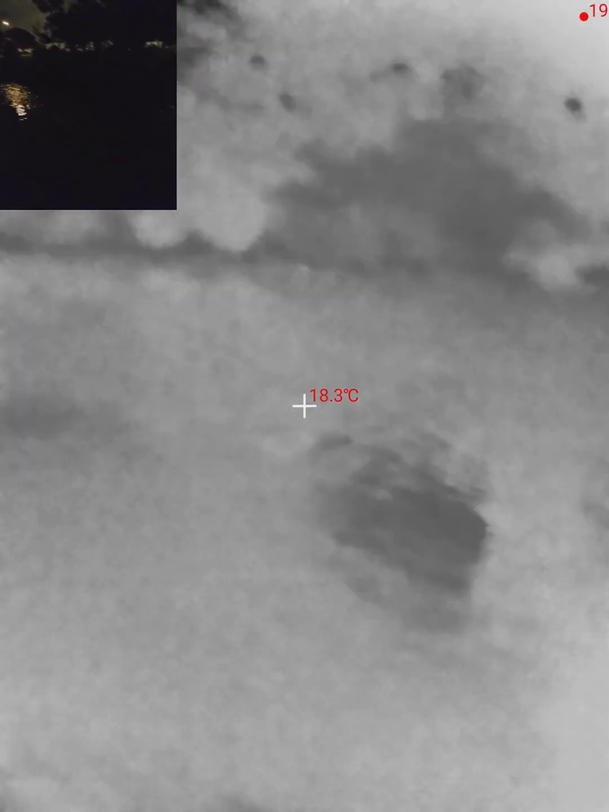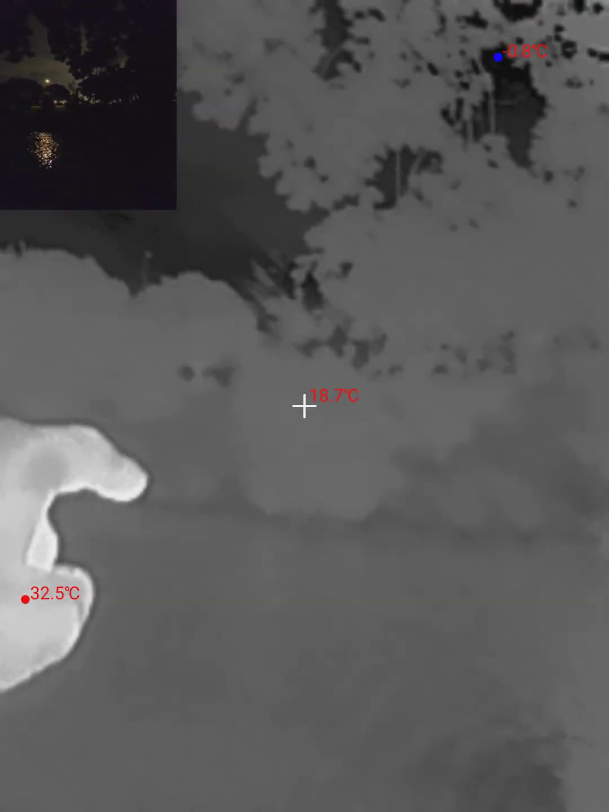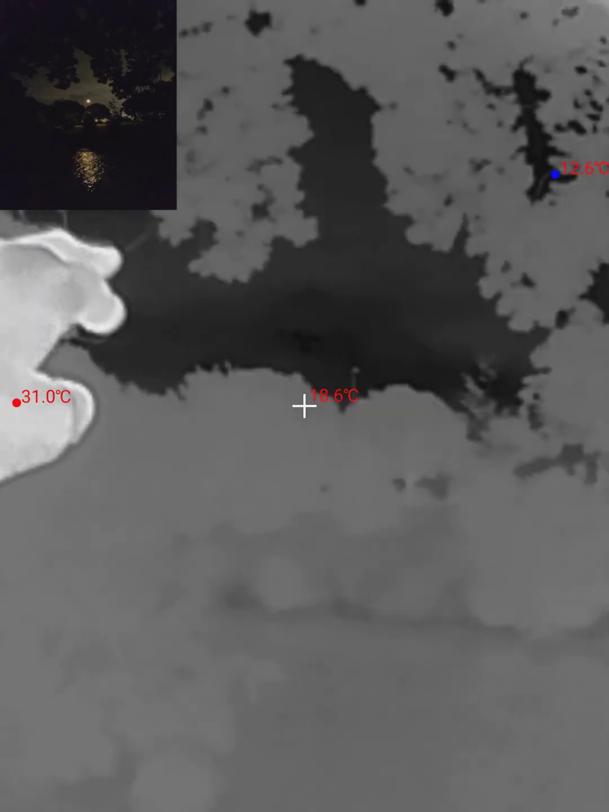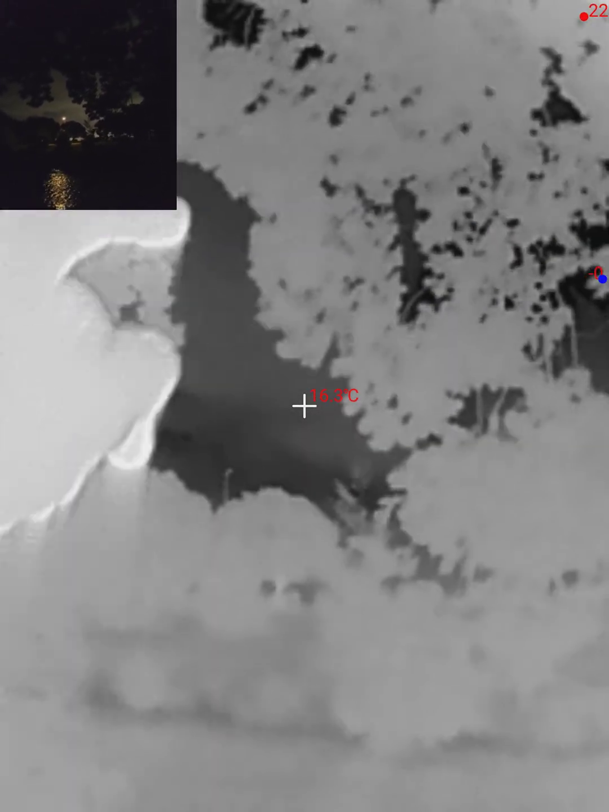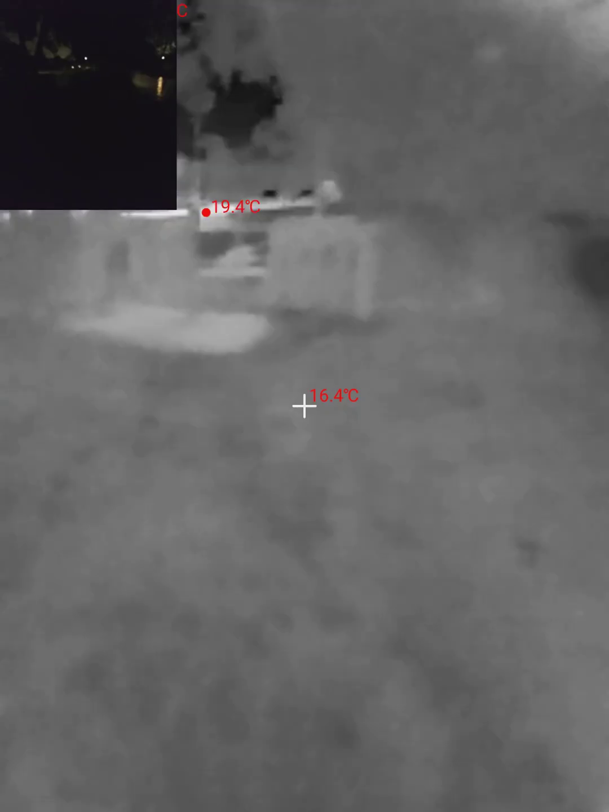So this here is really interesting. We can see all the water down below, and that looks really cool. And then if we look up, you can see these dark patches here. That is us looking at the sky. And then you see these light patches. This is a tree that I'm looking through. So yeah, I thought that was really cool.